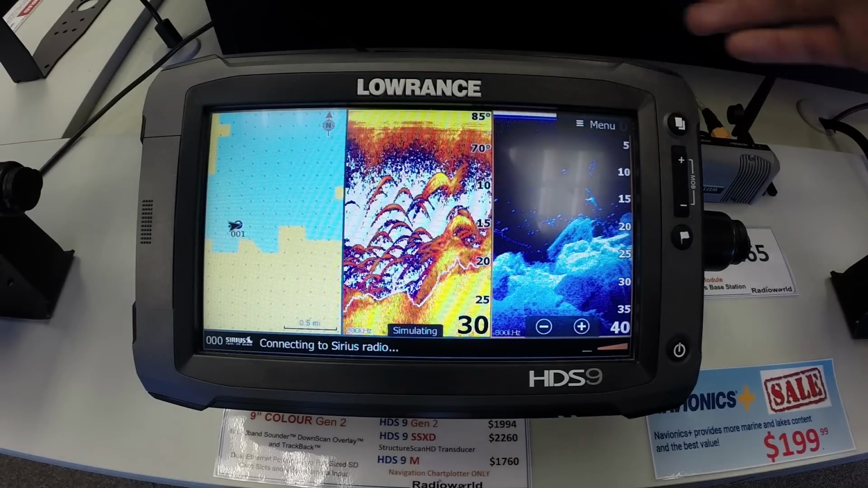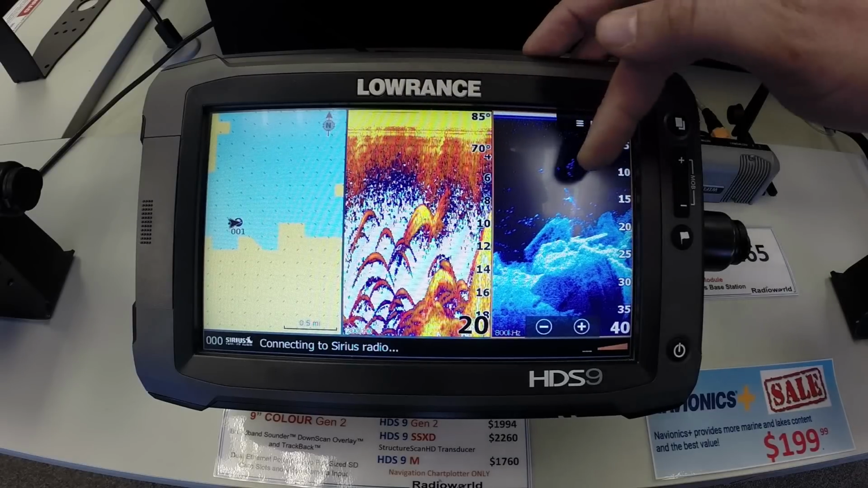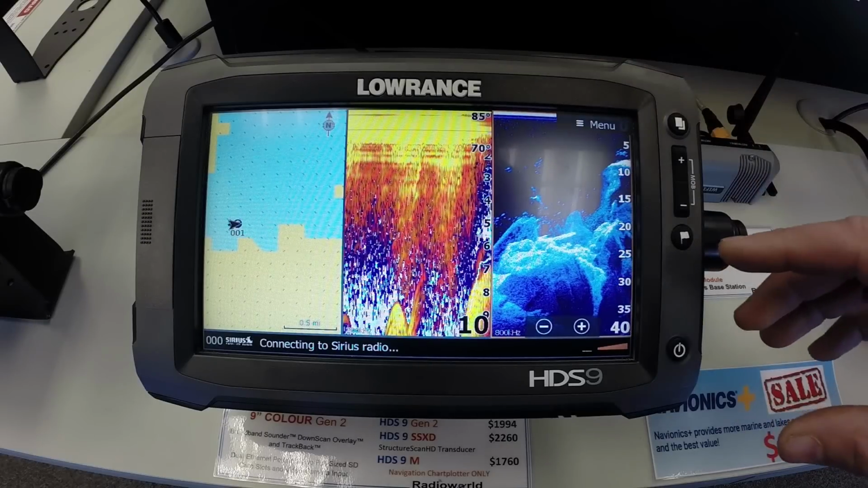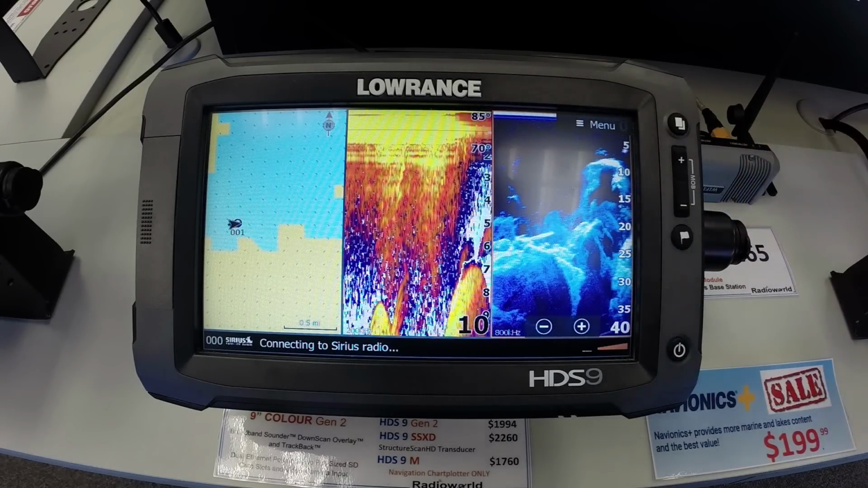Now when you're vertically fishing, you may see a fish come in on your traditional sonar, but on your down imaging you won't see anything. When you do see it on your down imaging, that means it's directly beneath you, so that's the time to really key in and work your presentation to get that fish to bite.